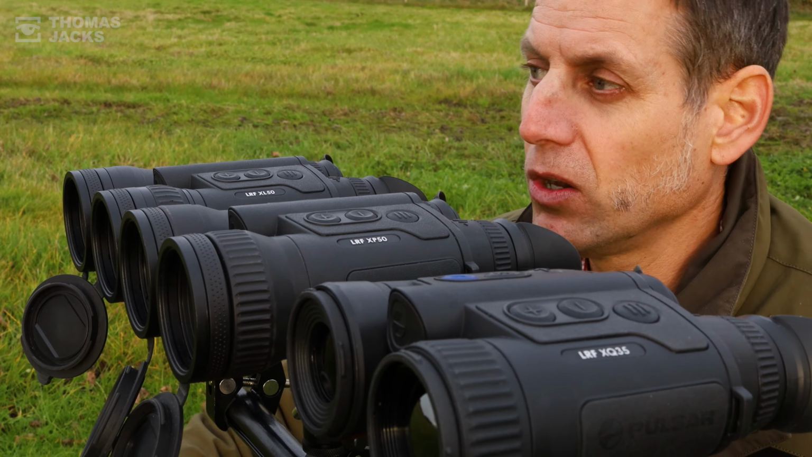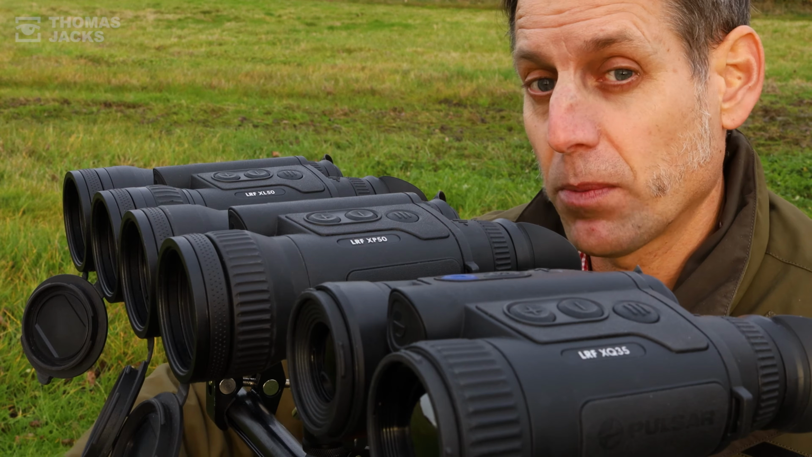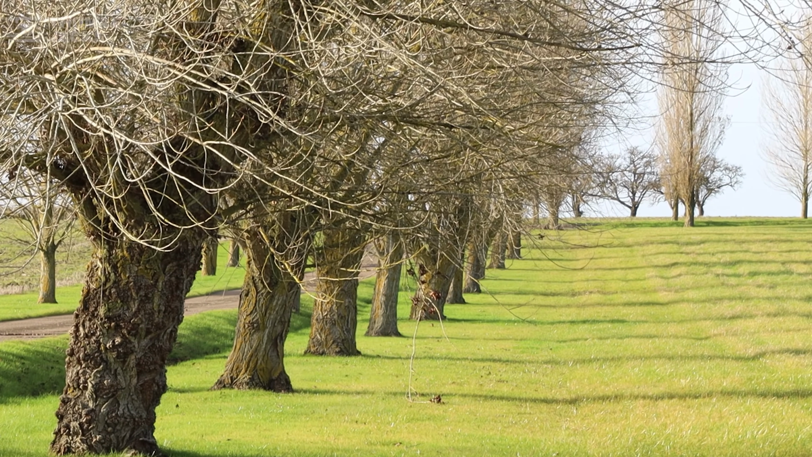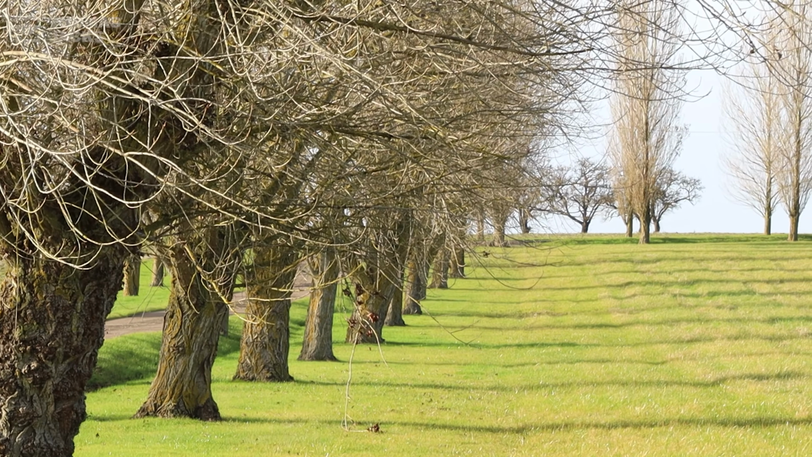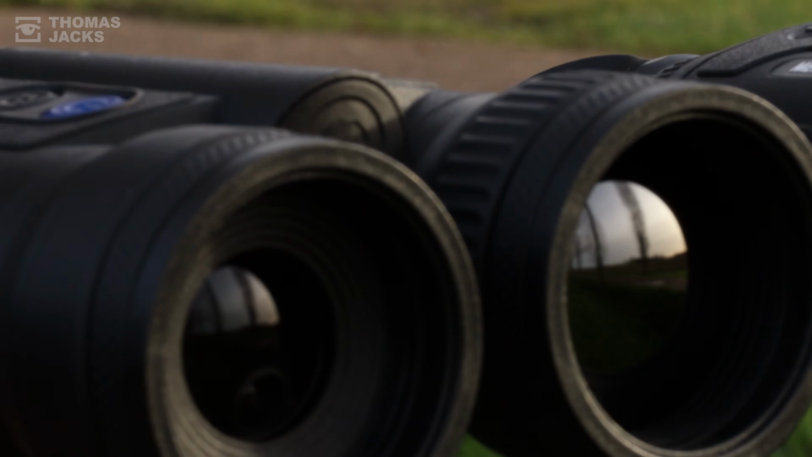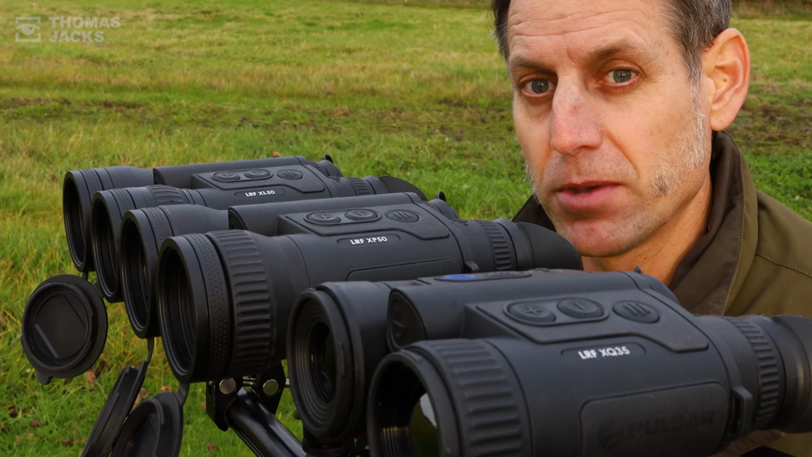We'll then shift it all the way up to the furthest tree in the field. That's about 200 meters away. So if you tend to operate that little bit further, from 50 meters to 200 meters, you'll get an idea again of the depth of field for each merger, and also how easy it is to shift focus from 50 meters up to 200 meters. So, on with the Merger Mega Test.